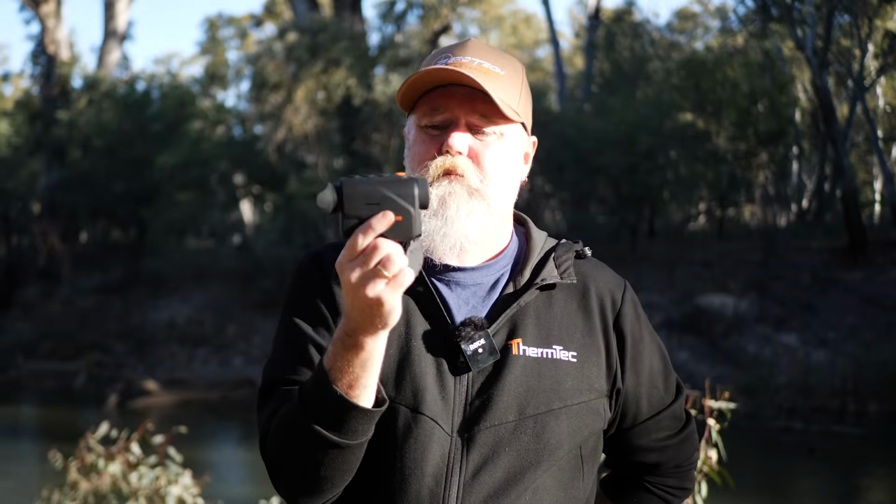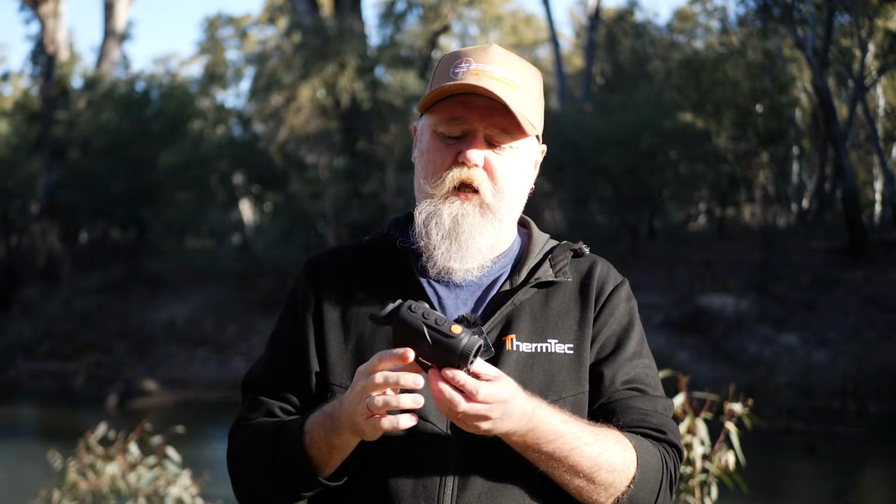It's not made with a huge wide field of view with a large lens for spotting rabbits at 400 metres in an open field. You might not see them with this. With a 25mm lens, small animals you're going to have to be a bit closer, inside 200 metres, I guess. And larger animals, obviously, still have long range. And I think this is what this one's made to do. It's trying to be a little bit of everything. It's not fantastic at any one type of shooting, but it does a good job of all of them.